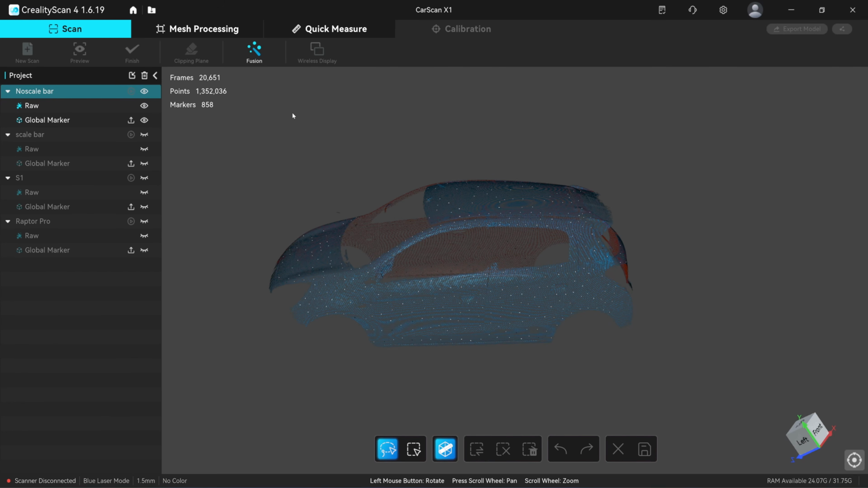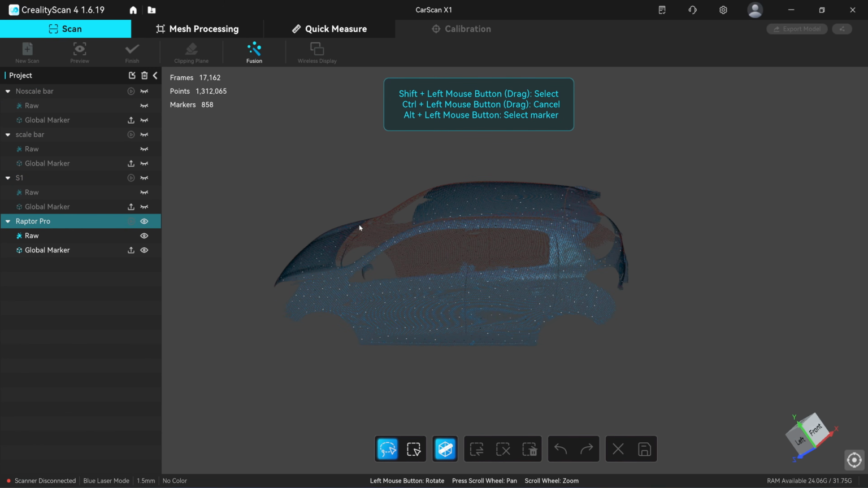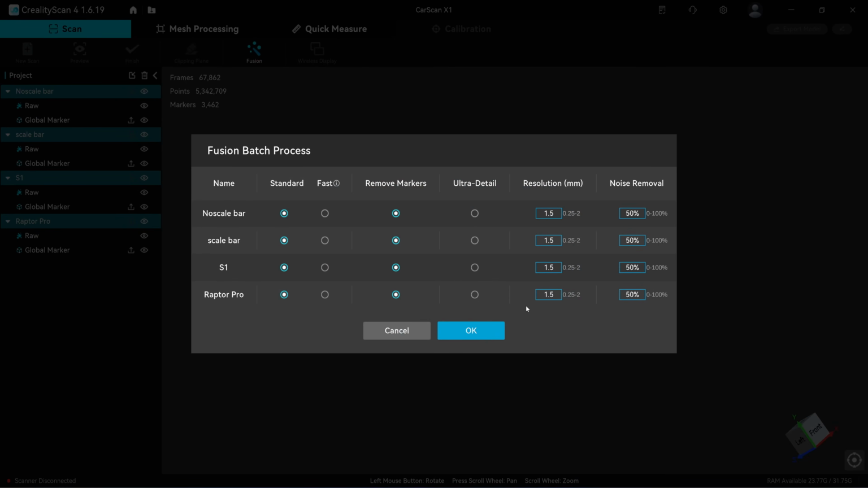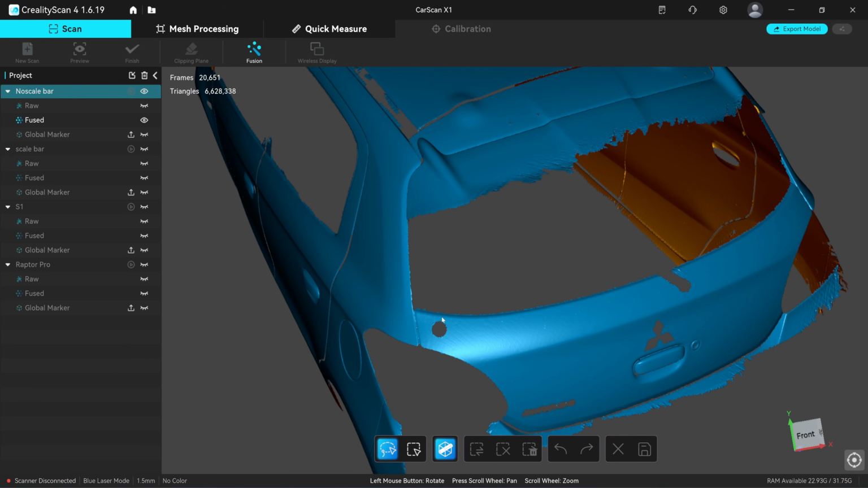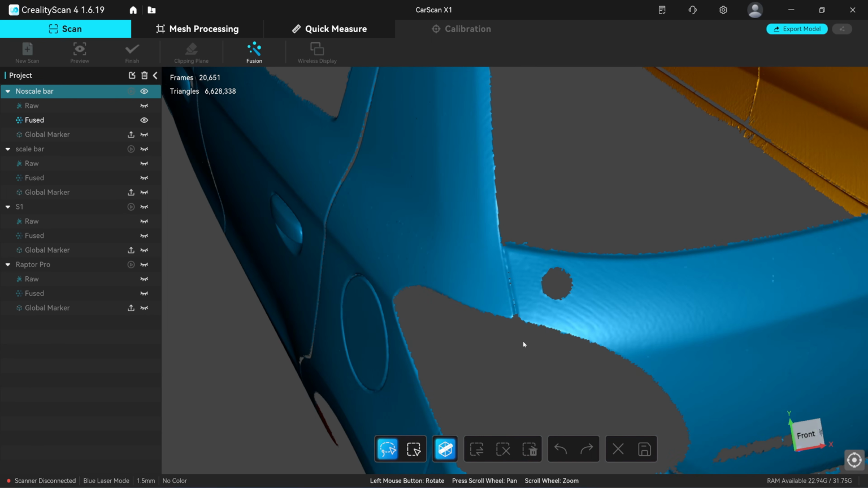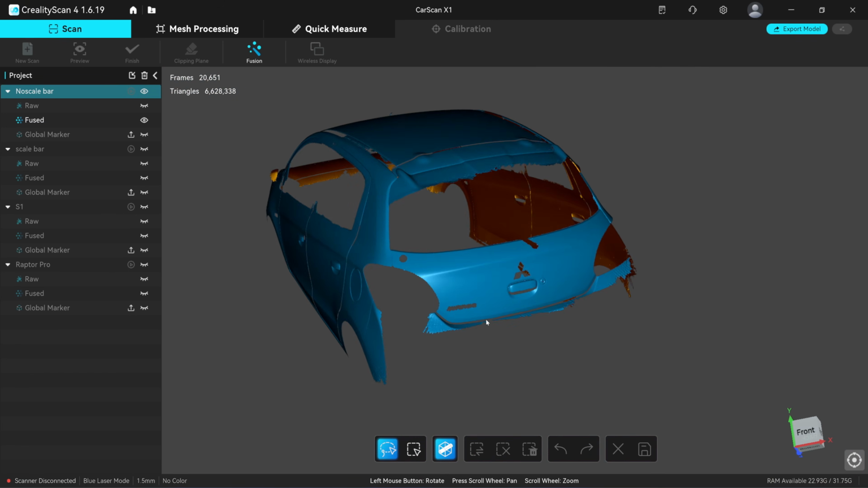Okay, so we have 4 scans here: X1 with no scale bar, X1 with a scale bar, S1 and a Raptor Pro. Okay, let me fuse the point cloud. 1.5 millimeter, remove marker. Okay, this will be the result from the X1 no scale bar. As you can see here, this is the starting point and this is the end point, and they meet exactly. There is no drifting in the scan, even with the very large travel distance.